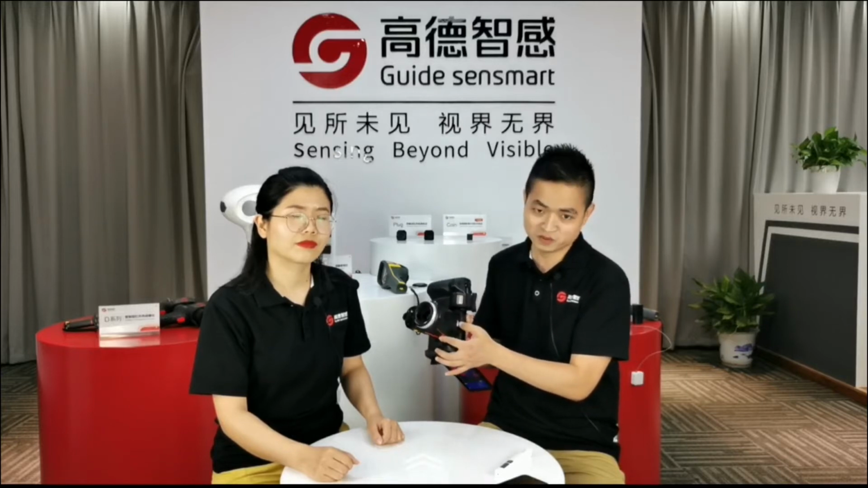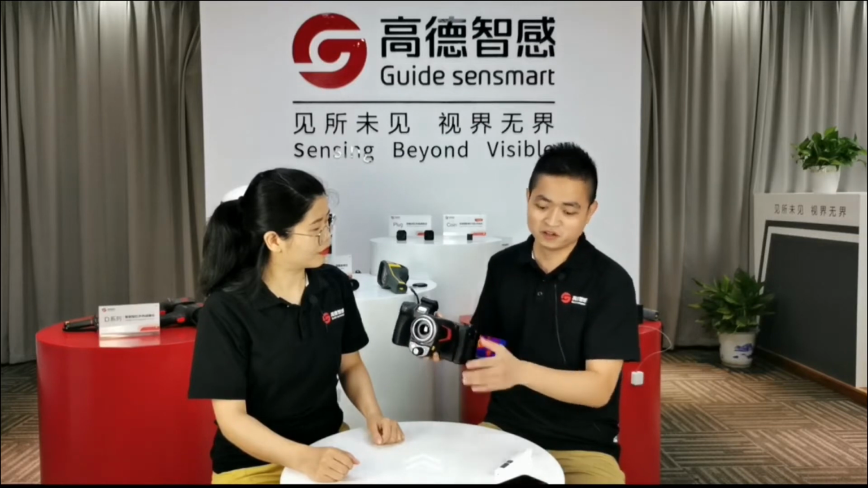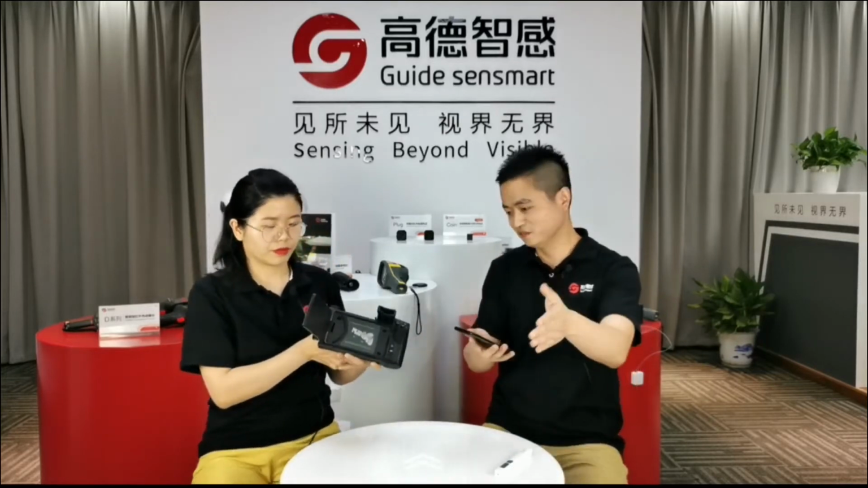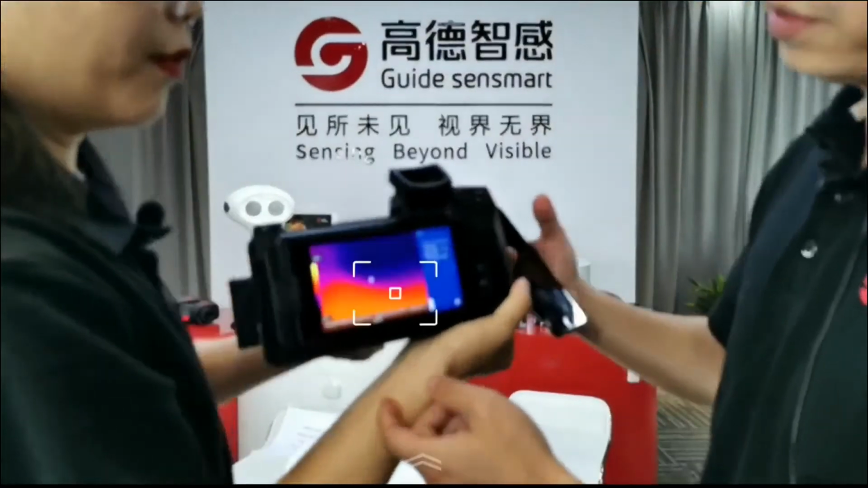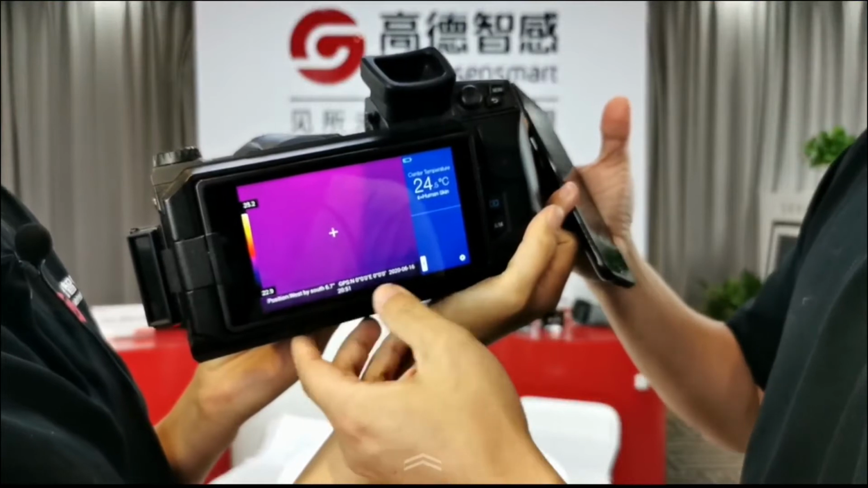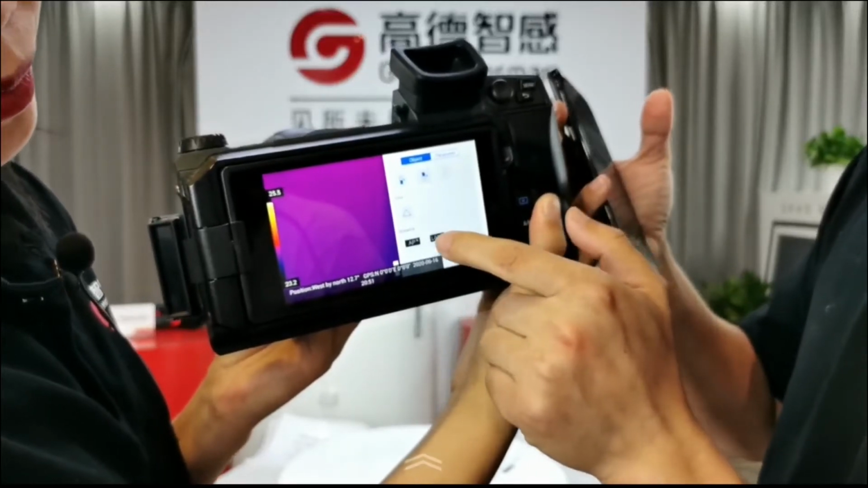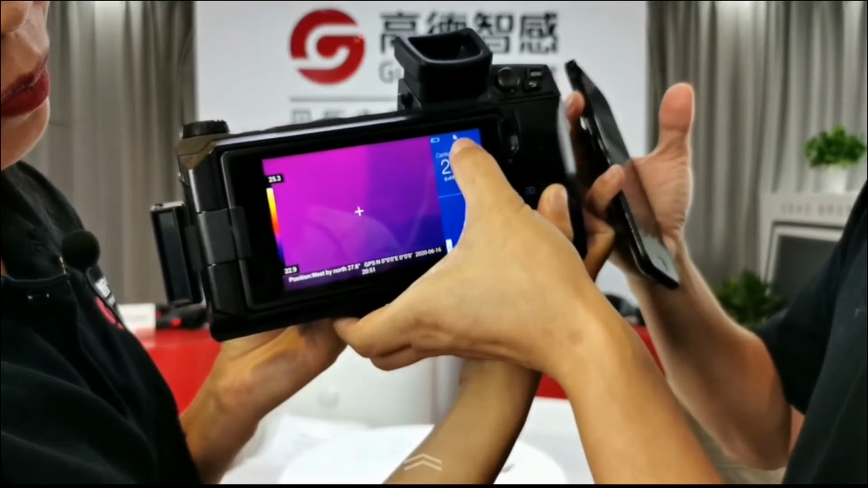I like the Wi-Fi the best, so I will show you how to use the Wi-Fi to connect it with the smartphone. Okay, I will hold this for you. So first, we need to turn on the Wi-Fi on the camera. In this application, the Wi-Fi in the camera is the hotspot. So turn on the AP. Okay, you can see here it's powered on.